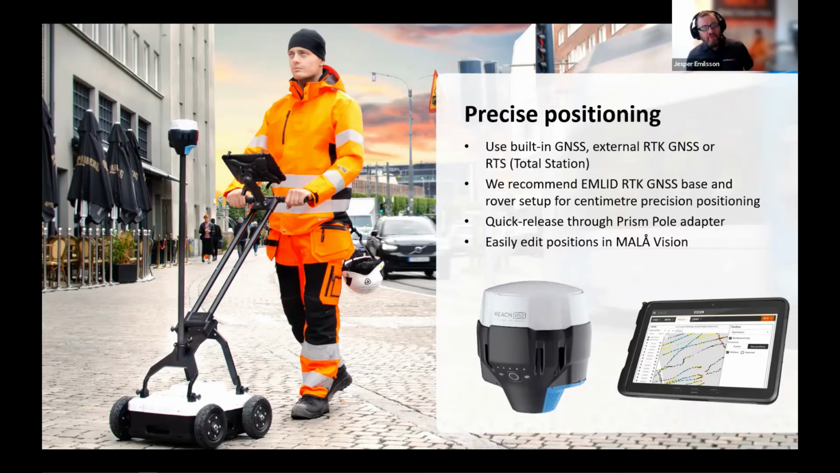I've always been bothered about having to screw this extension pole onto everything when I want to get good positions. So we have developed a quick release for the present pole, which works really nicely. And then as soon as you have uploaded your data to MALÅ Vision, you can also easily edit the positions you collected.